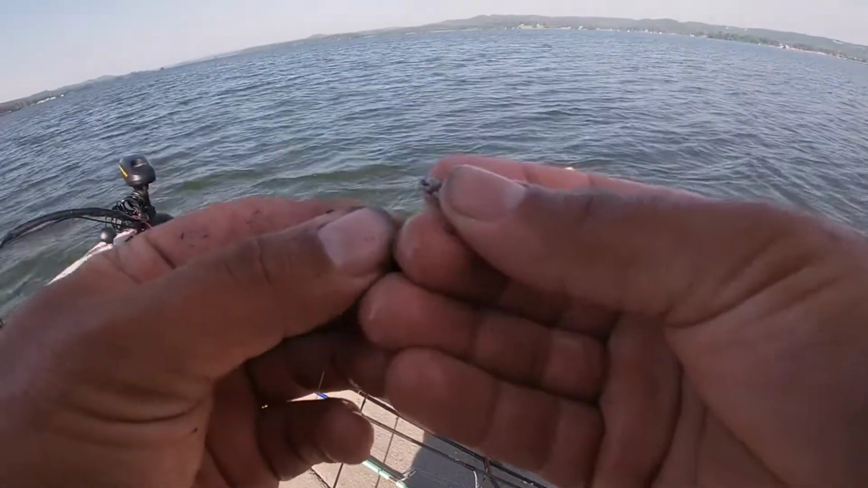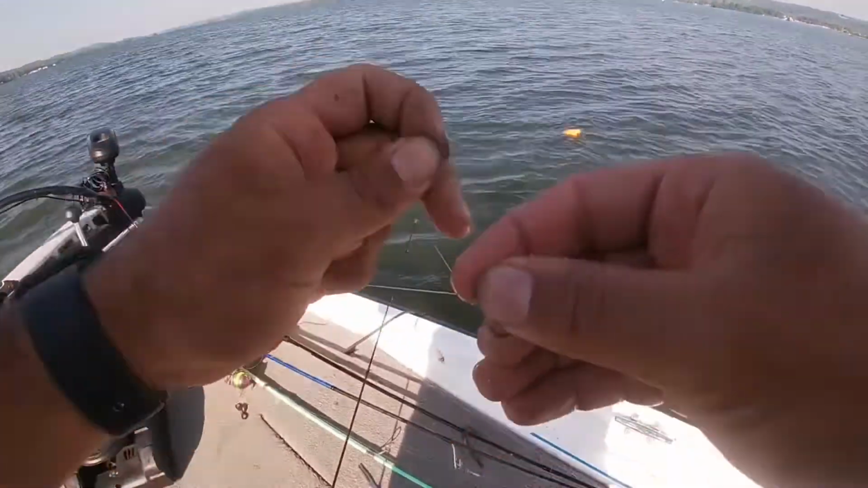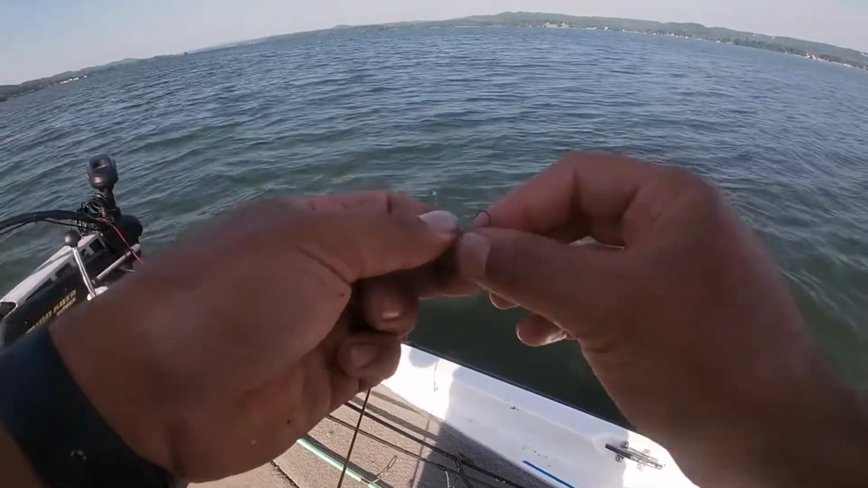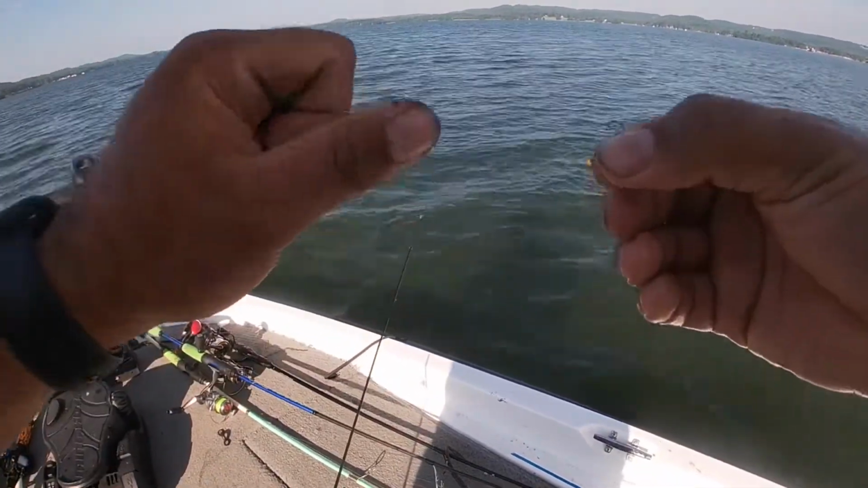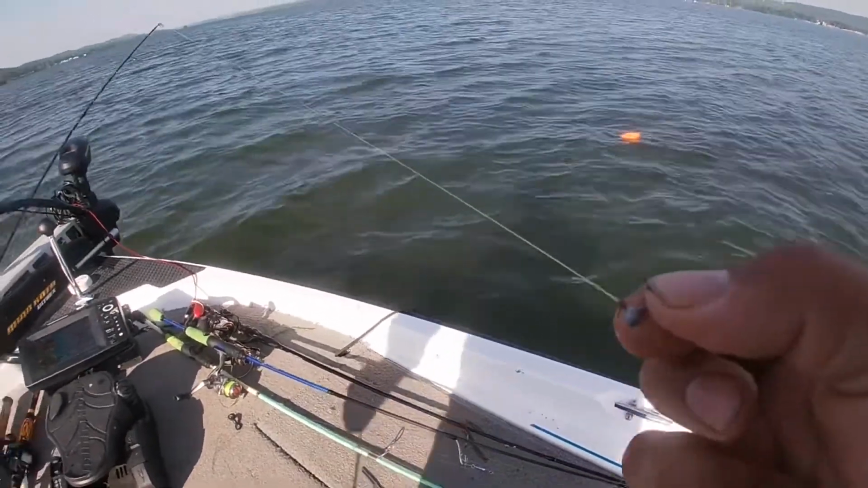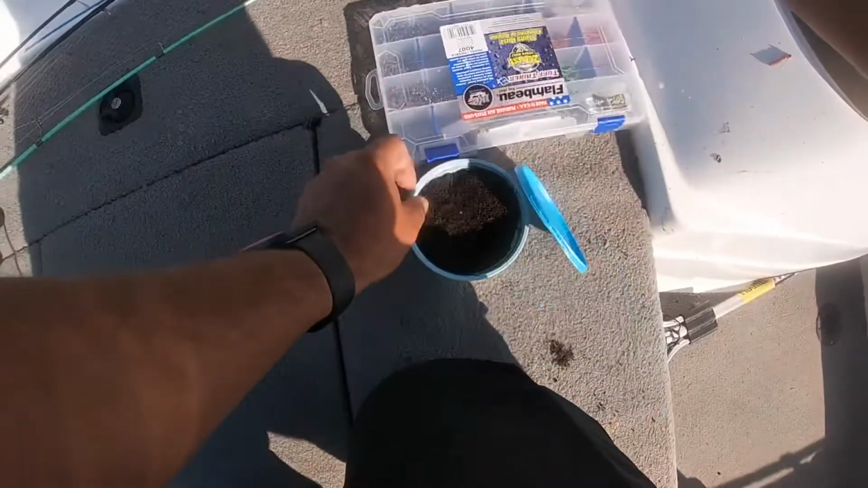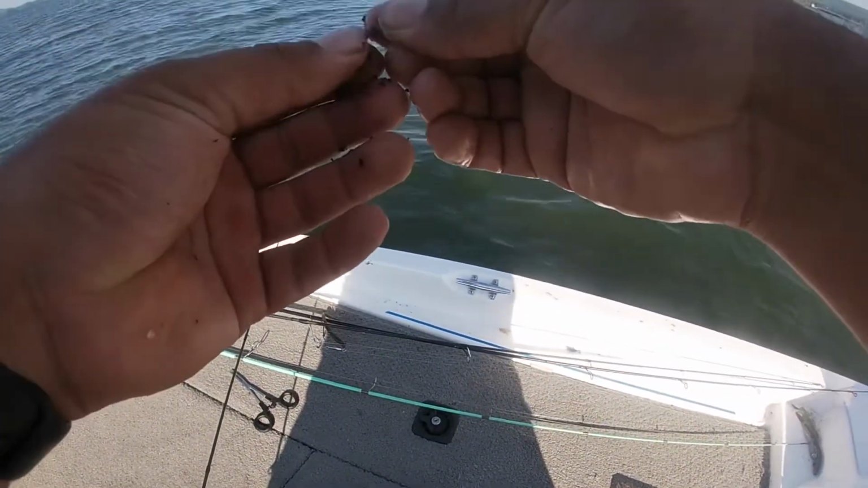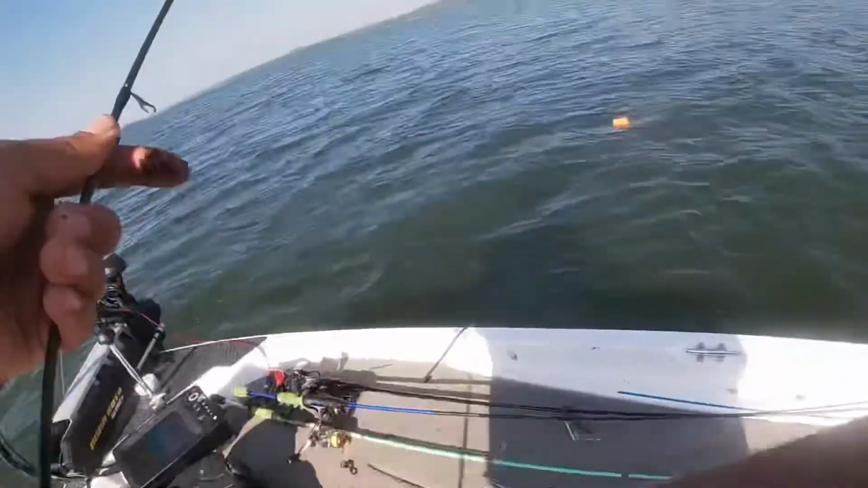The way that I tie my hooks is I tie just a basic loop knot. 1, 2, and 3. Pull it, bite it off, and there's your knot. Super simple. Another nightcrawler, and we're ready to go.